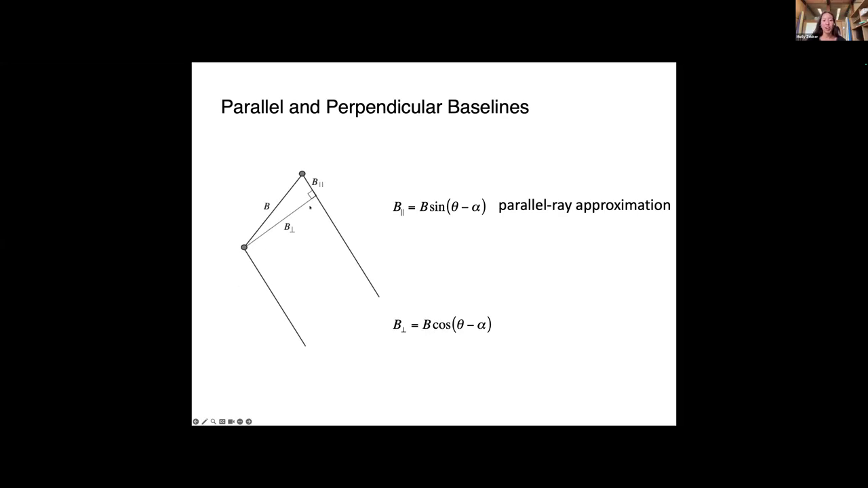We can draw a couple of triangles, and we come up with two different values. The first is the parallel baseline, so how far apart the satellites will be along this edge of the triangle.